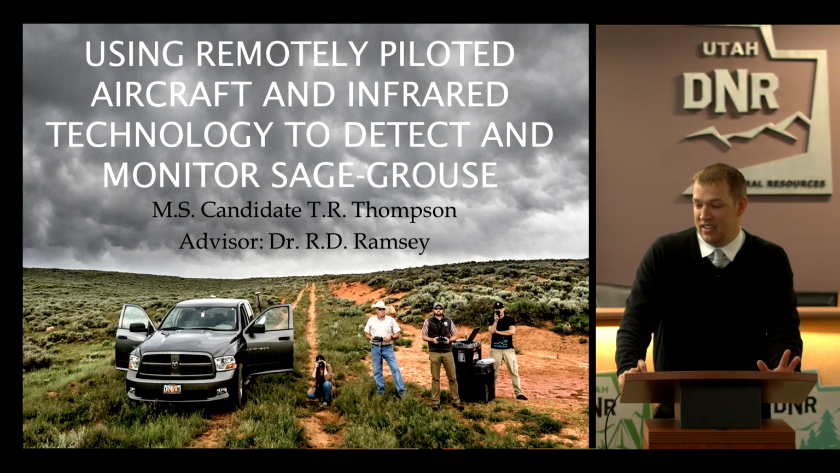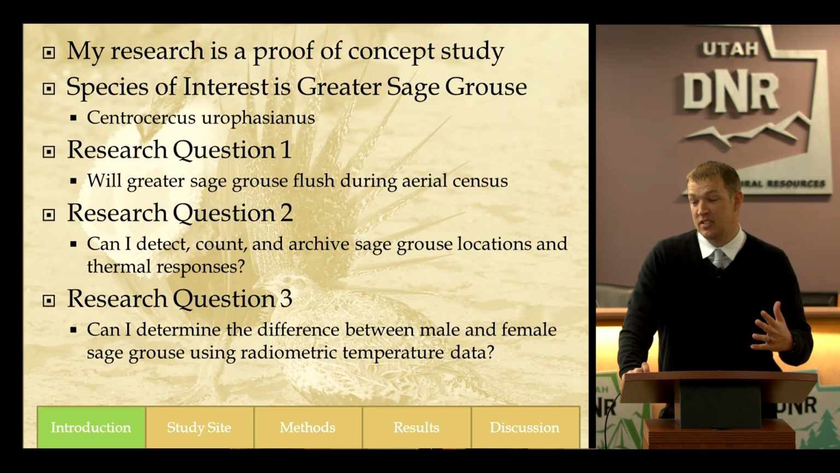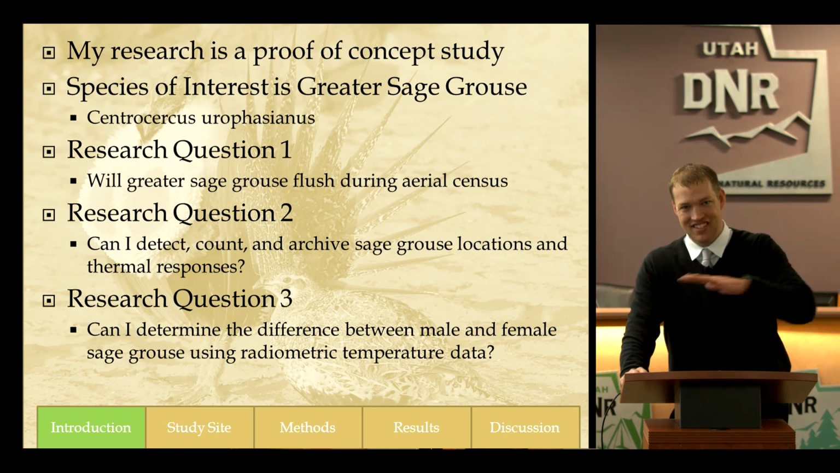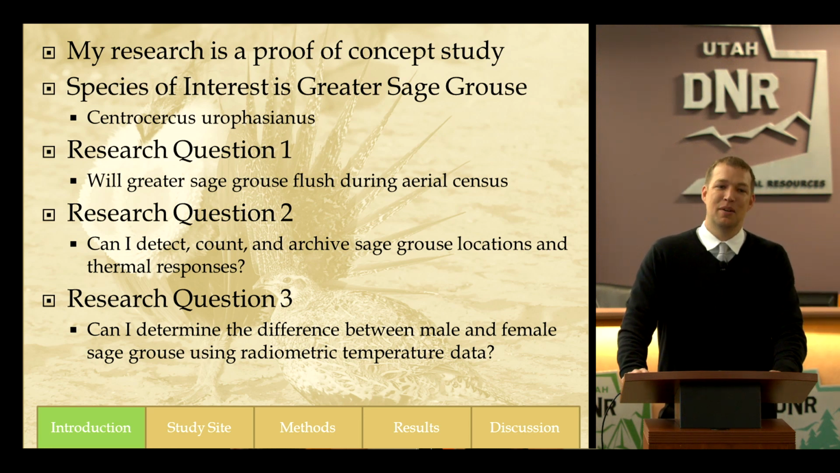Using remotely piloted aircraft and infrared technology to detect and monitor these sage-grouse is something that hasn't been done a whole lot. My research is more of a proof of concept study, and the species of interest, like I said, is the greater sage-grouse, or Centrocercus urophasianus, scientific name. Our first research question was, will these sage-grouse flush during our aerial survey? I was really nervous that we'd fly the drone over these sage-grouse, they'd flush, and I'd never get any observations. So that was my first question.